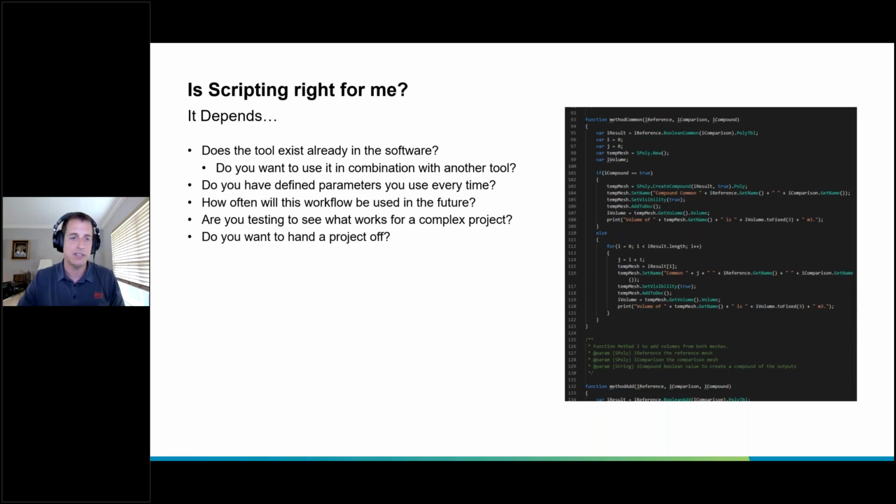And then also it helps you hand off a project. Like I said, this is a workflow document that explains exactly what it did. And you can make notes in here that are easy to read if you don't understand JavaScript.